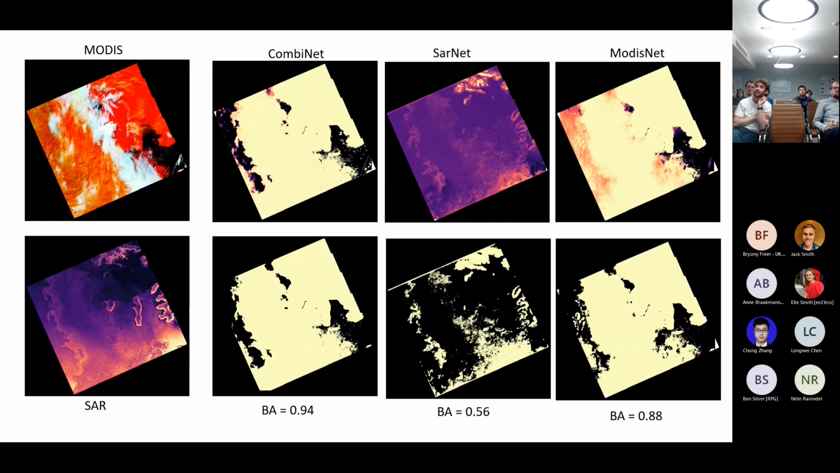This is just another comparison of the outputs from Convunet, SARnet, and MODISnet. And underneath here, these are the binary accuracy scores. So these are the percentage, effectively, of pixels that have been correctly identified.